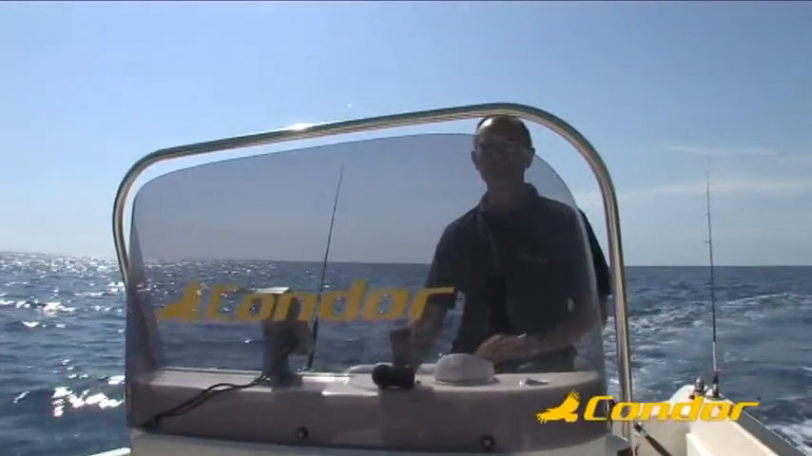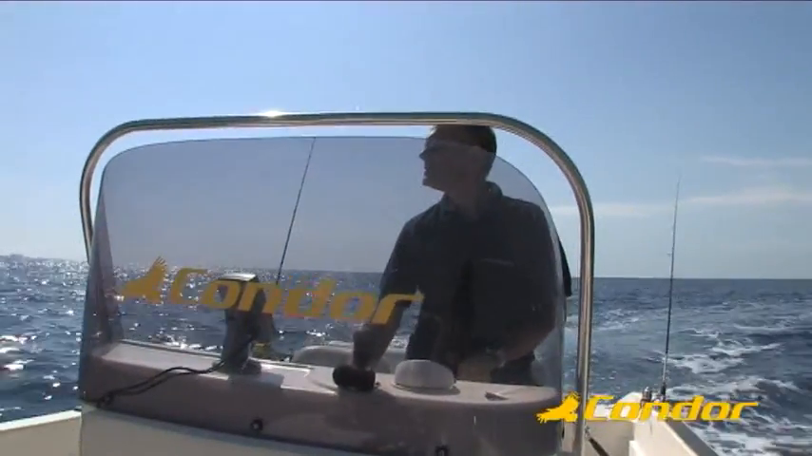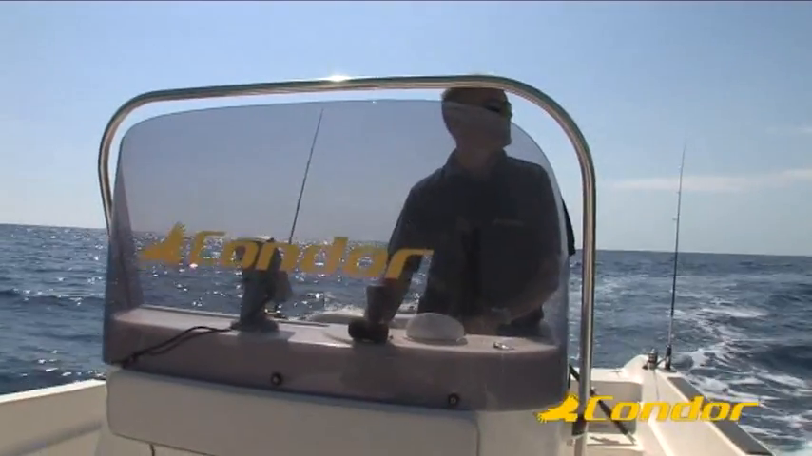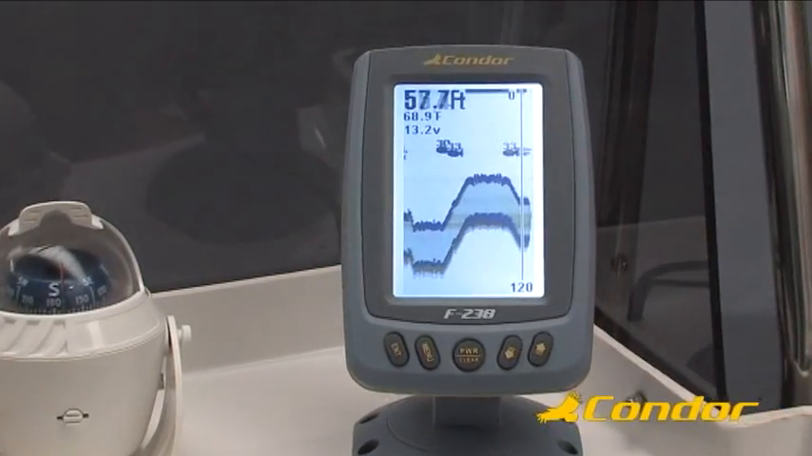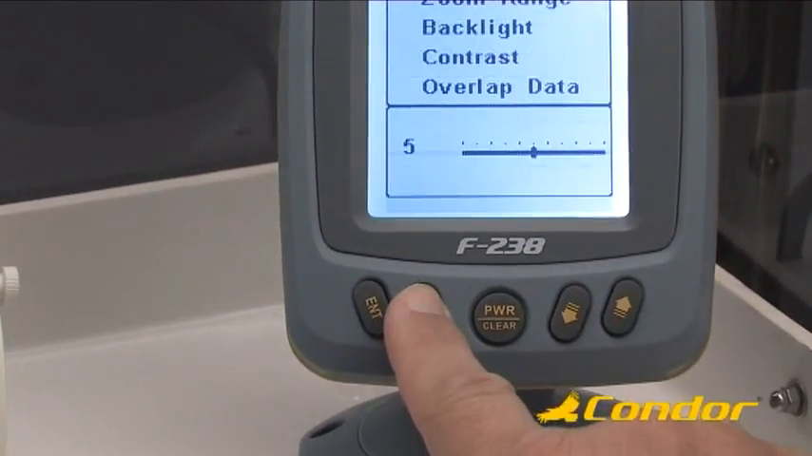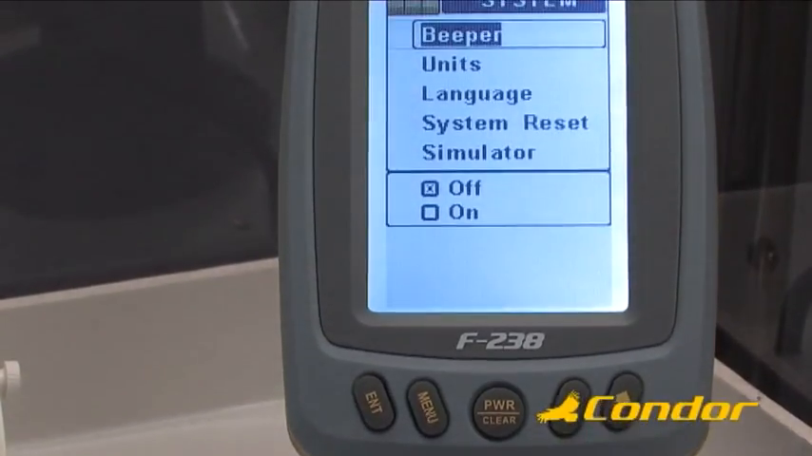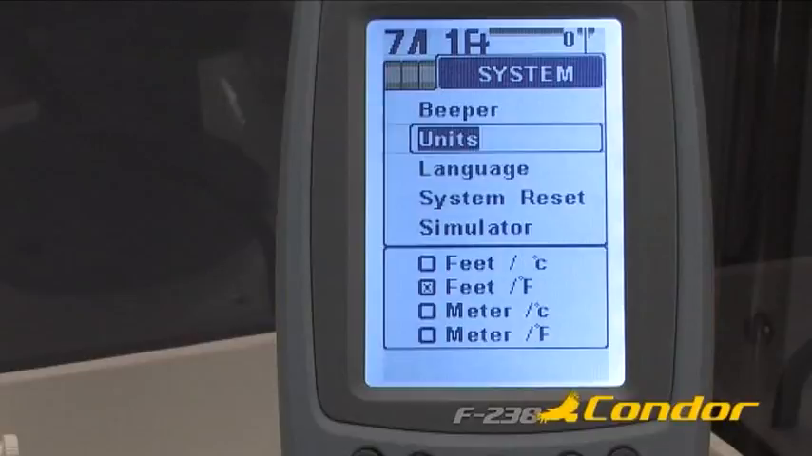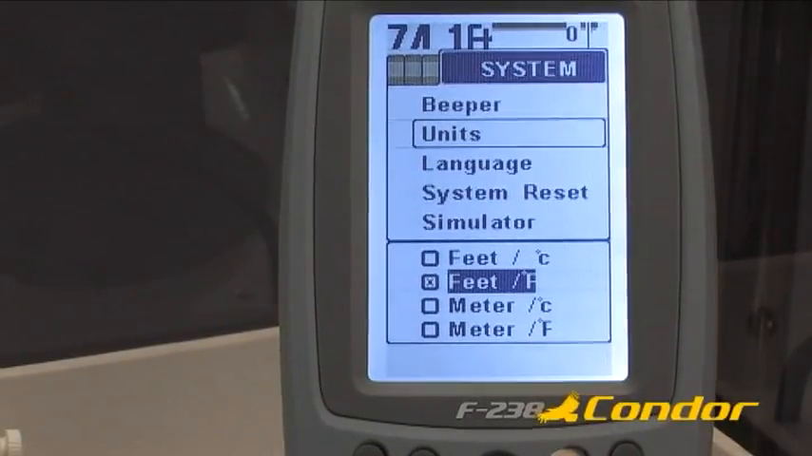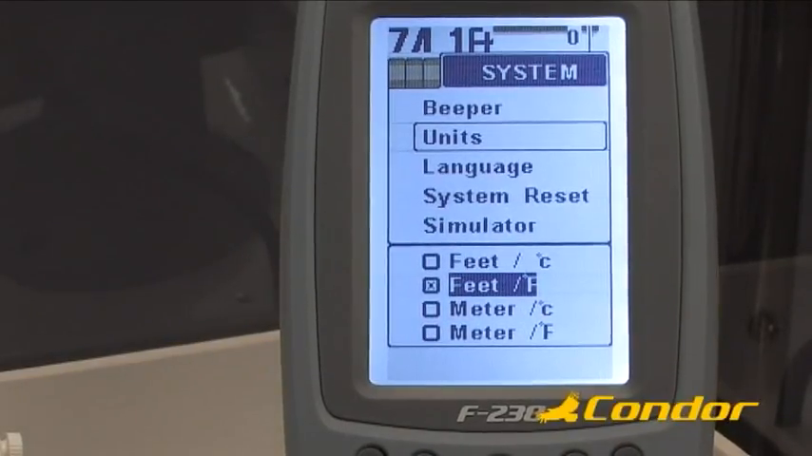The very first menu that you will probably want to use is the System menu. This menu will allow you to make the basic settings of your Fishfinder, such as the units and the language. To access the System menu, press the Menu key repeatedly up to the System menu. To select the units, press the down arrow key and then Enter. Using the arrow keys, select the units you want and press Enter. Then press Clear.